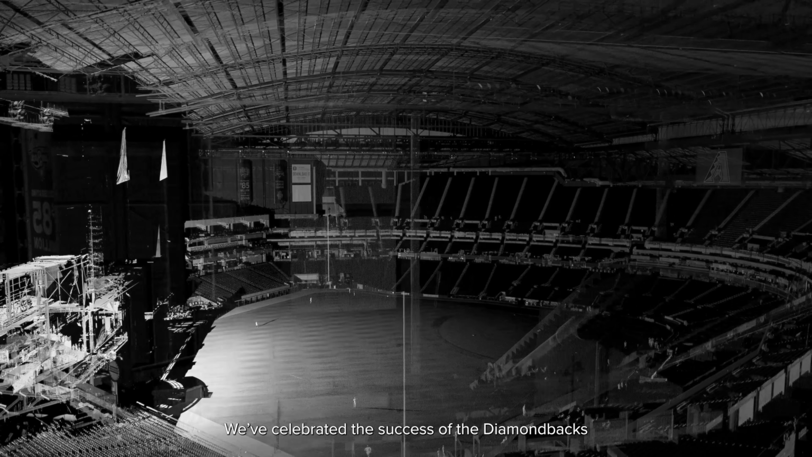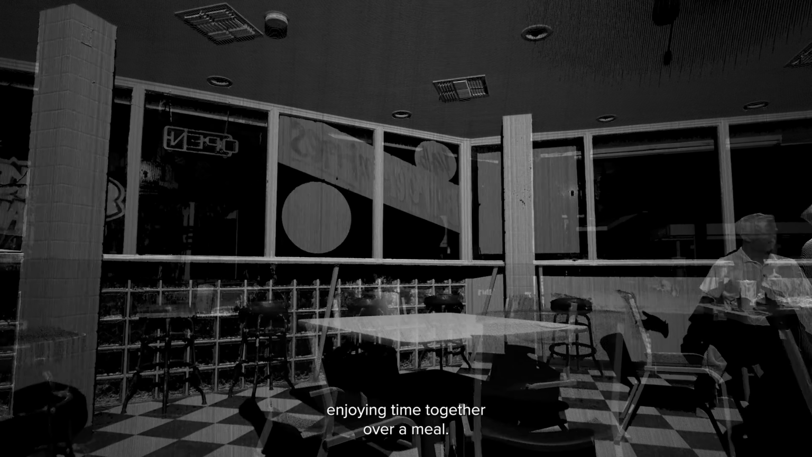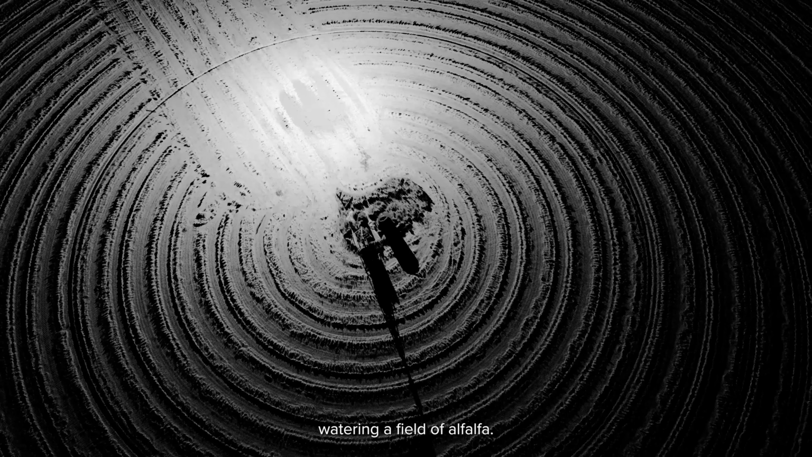We've scanned locations which exemplify the joy and the amazingness of us coming together as a species. So we've celebrated the success of the Diamondbacks in their stadium in the city centre. We've scanned restaurants where families are coming together, enjoying time together over a meal. We see an enormous irrigation arm watering a field of alfalfa. We then see that alfalfa harvested.